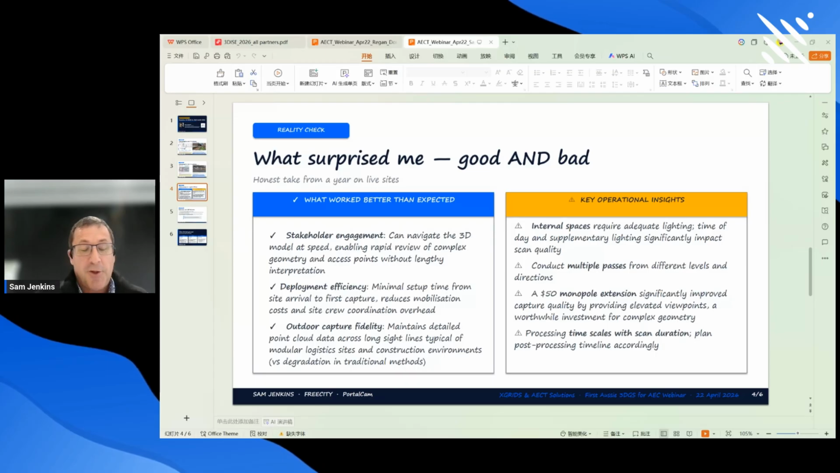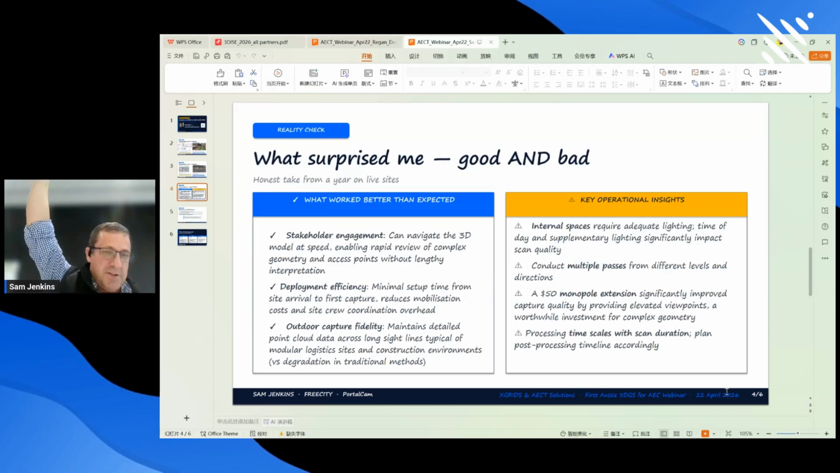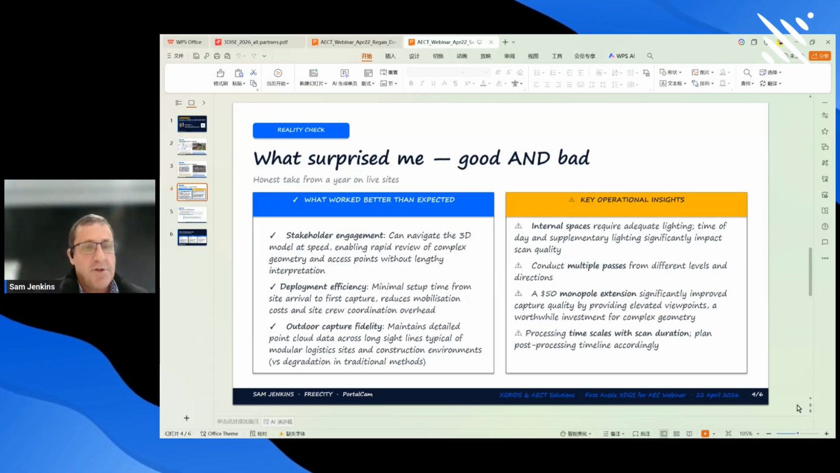Strangely enough, a $50 monopole made a big difference. So the scan at this height versus a scan a couple of meters high, and just the extra data that you're getting, makes a big difference. So for a very minuscule investment, big benefits in the capture quality.